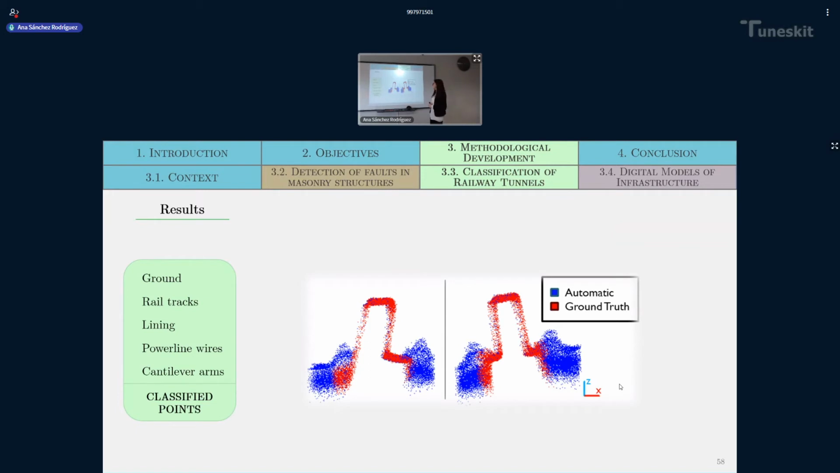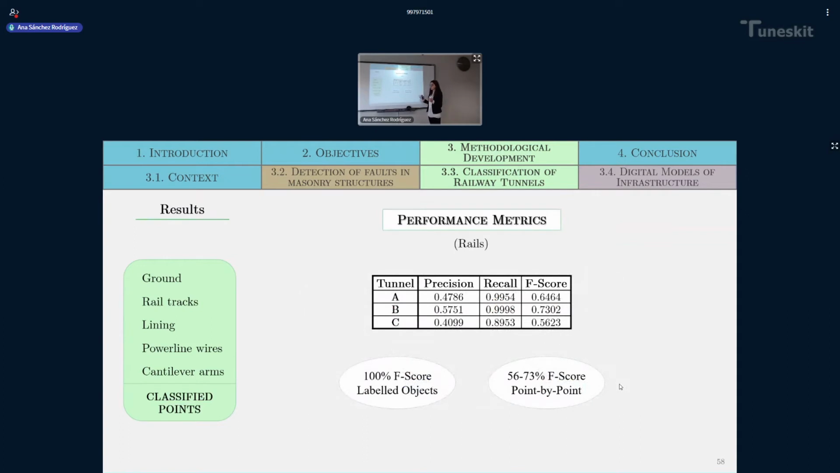You can see in blue the automated classified points, and in red the ground truth that was obtained by hand. This difference is clearly noticeable, and it is also reflected in the performance metrics, but this difference can be reduced by applying a smaller threshold when detecting the track gauge.